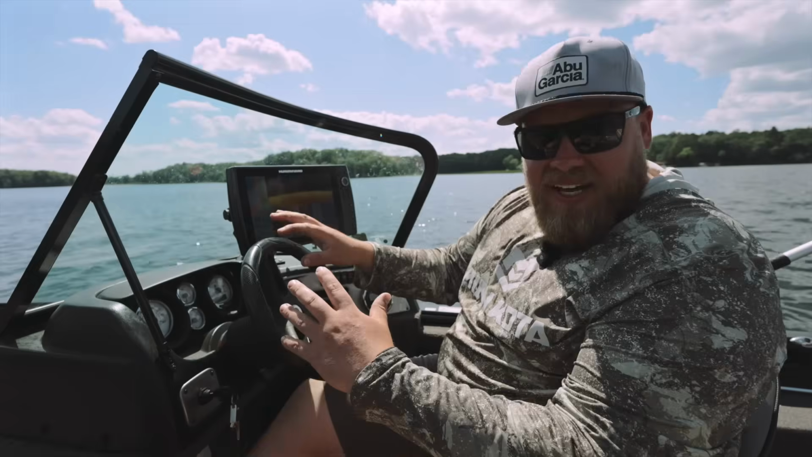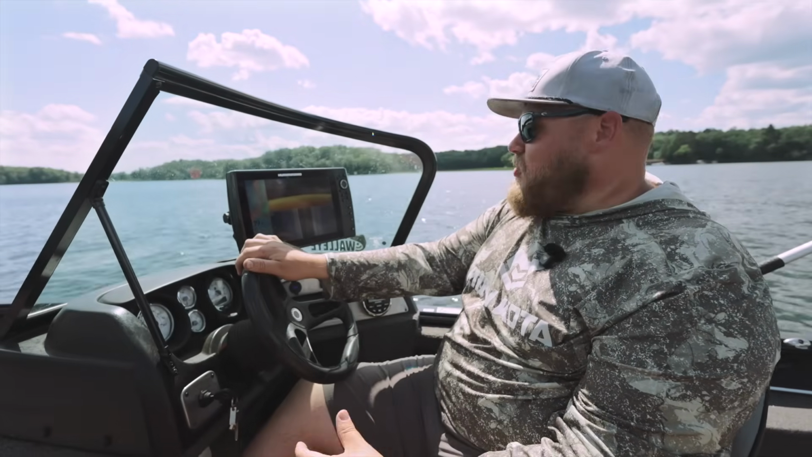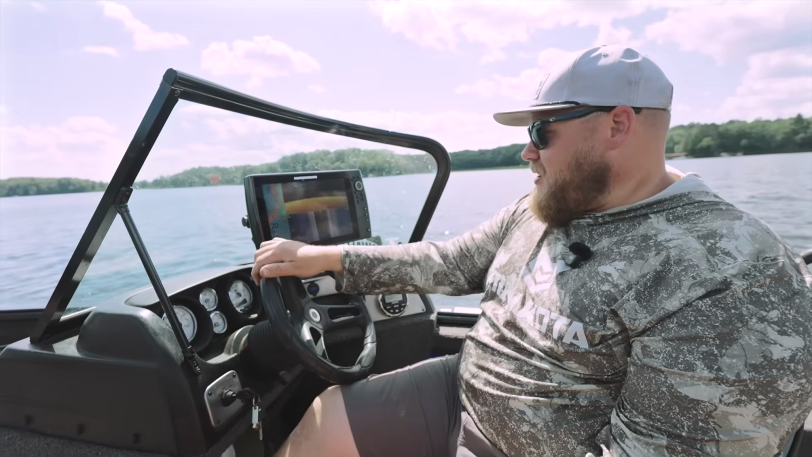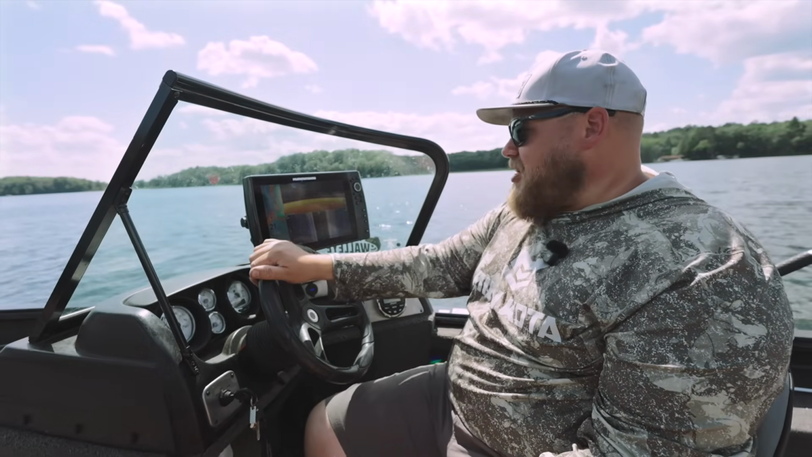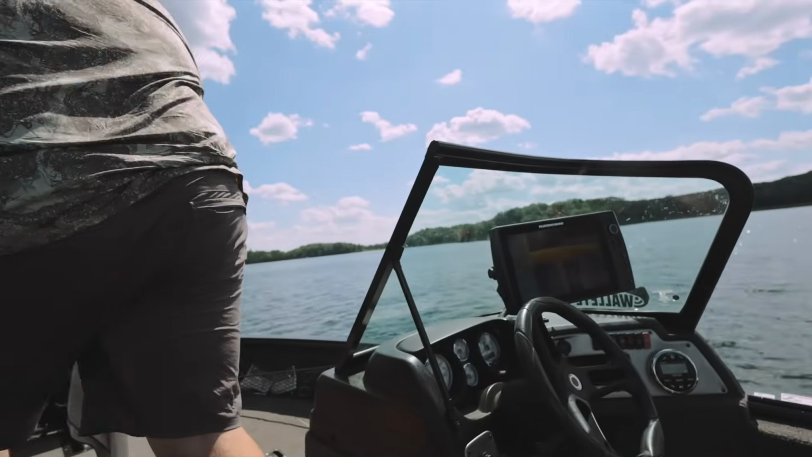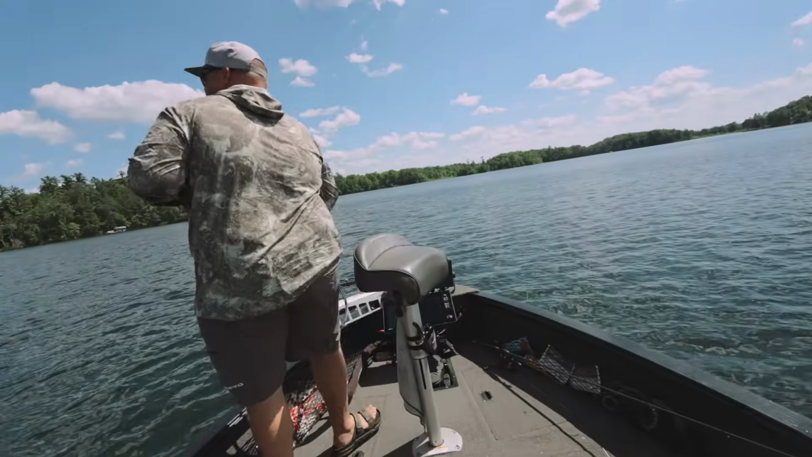So now that you know the types of places that we're fishing, where exactly we're catching them, how we're finding them, and how we're confirming that fish are there, I'll talk a little bit more about the setup, and that'll also give me a chance to make a few more casts. So we'll move up to the front here.